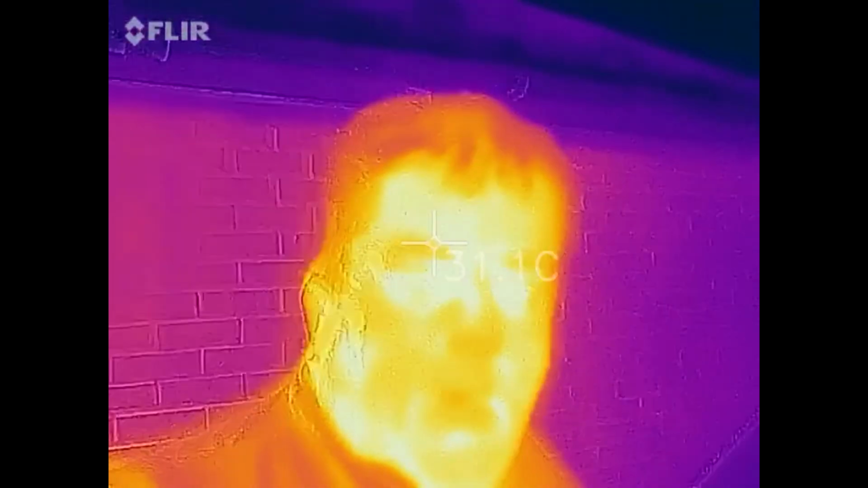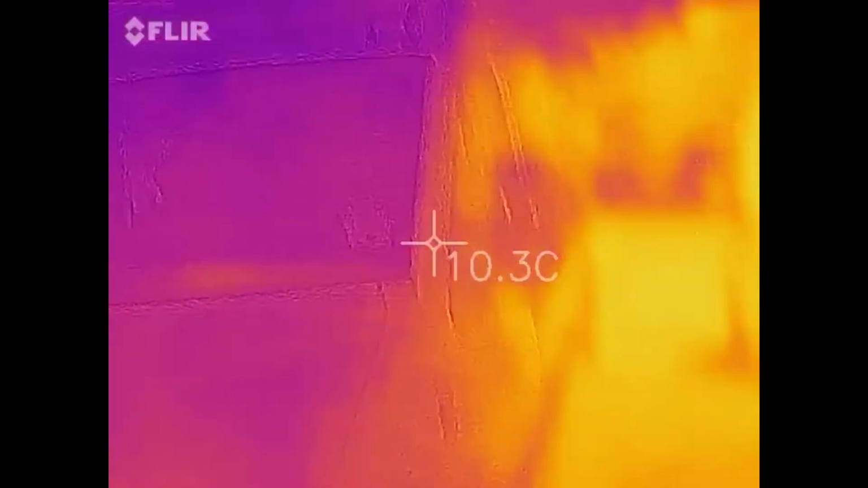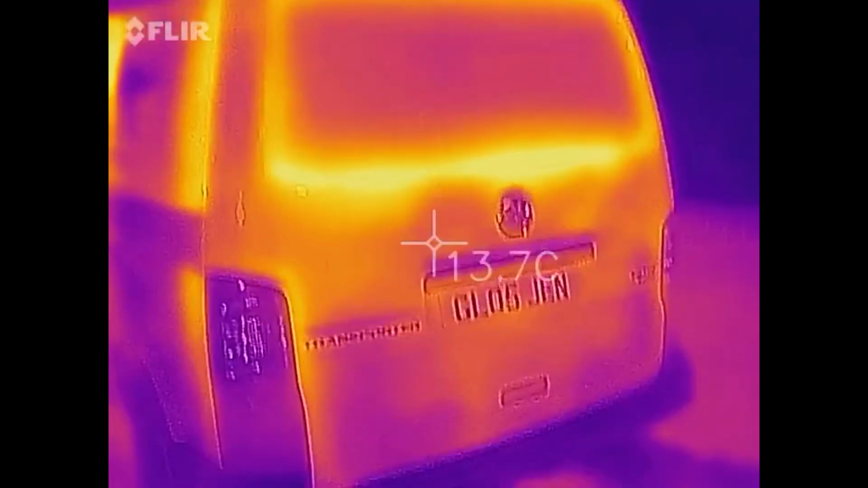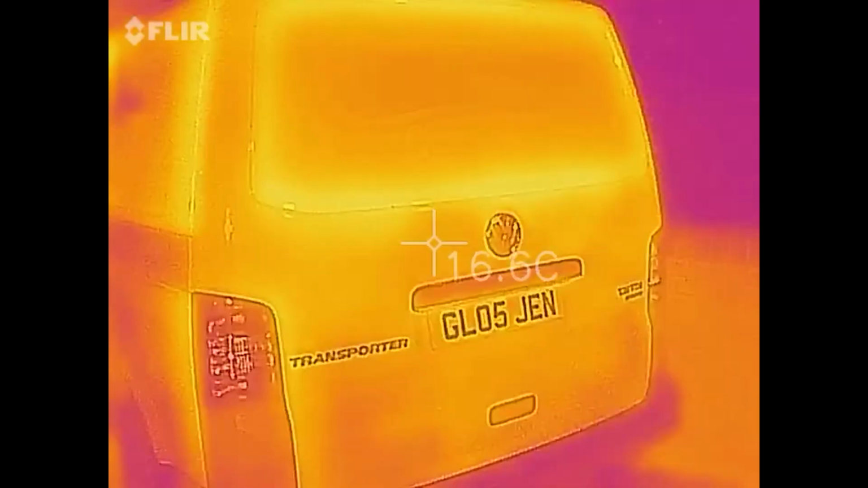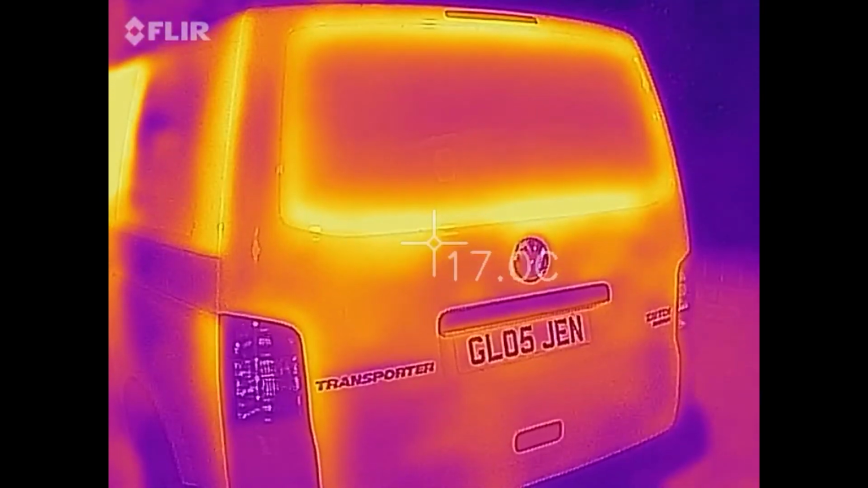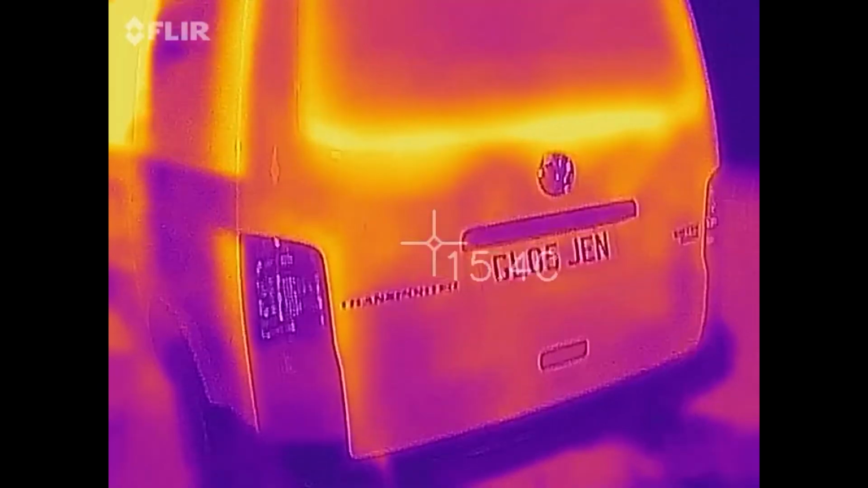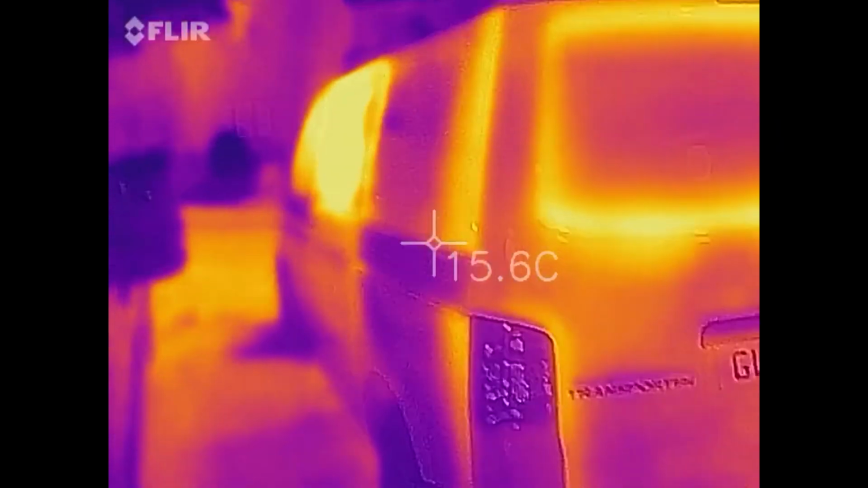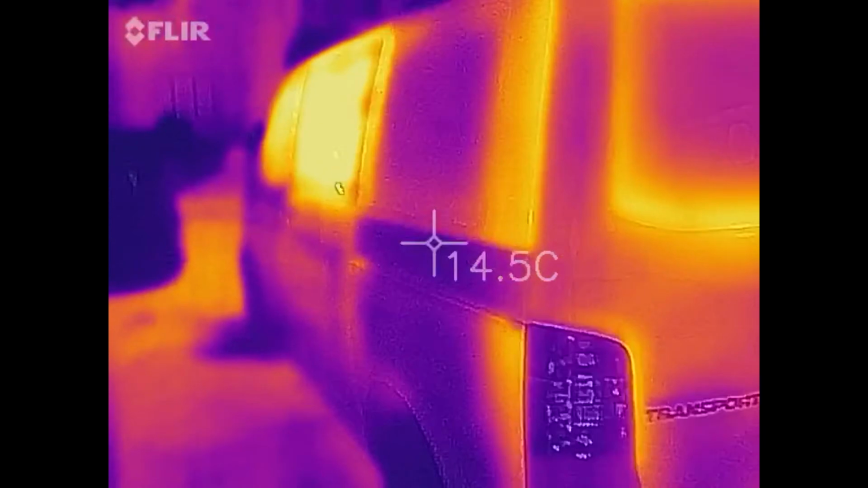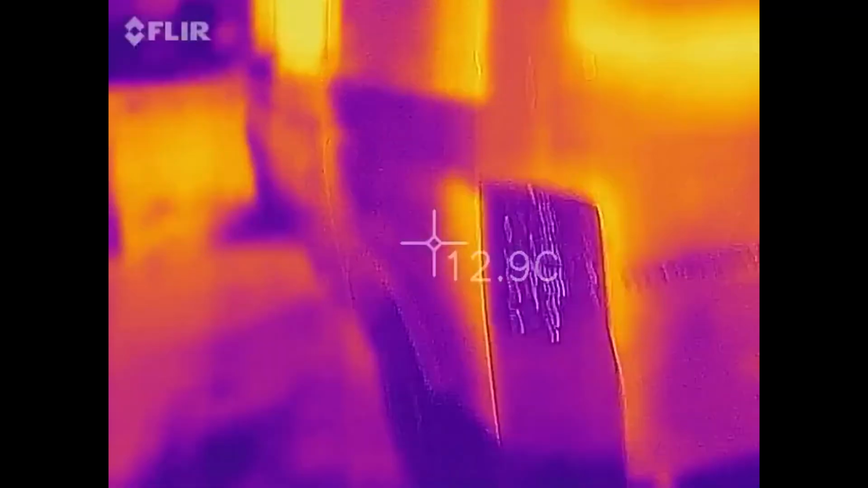Right, so here we are again. How do I look weird? Right, if you remember, the whole back door glowed before, and now it's only glowing around the edges. So that is absolutely fine. My insulation is working on the back door. The sides are all purple, just a bit of glowing on the corners around the edges. That's fine.